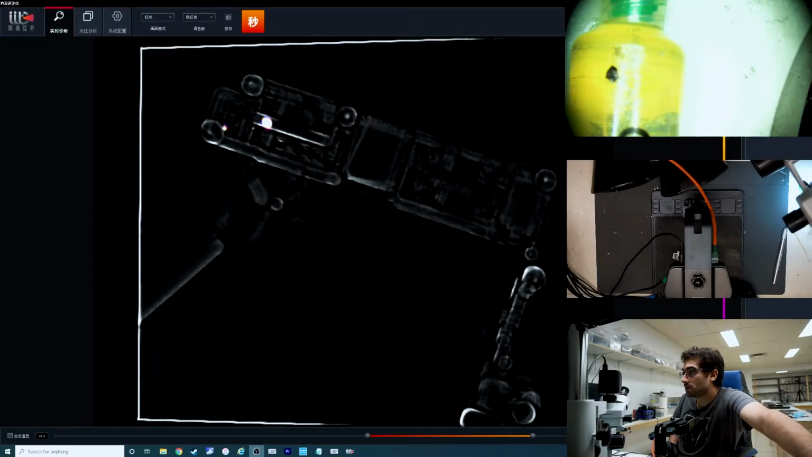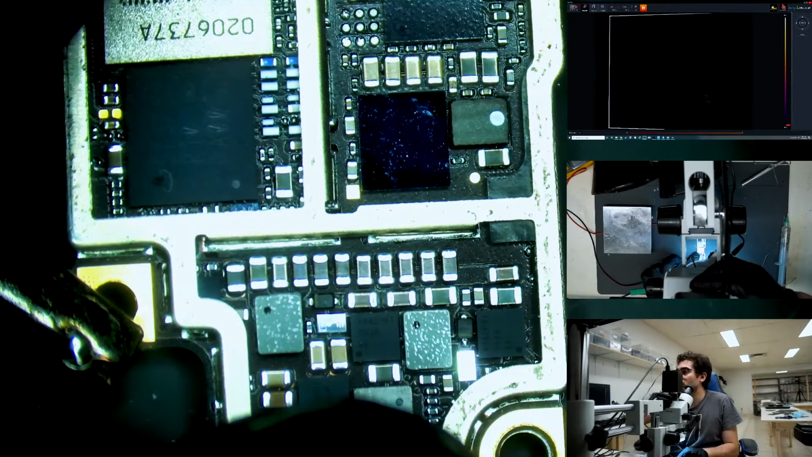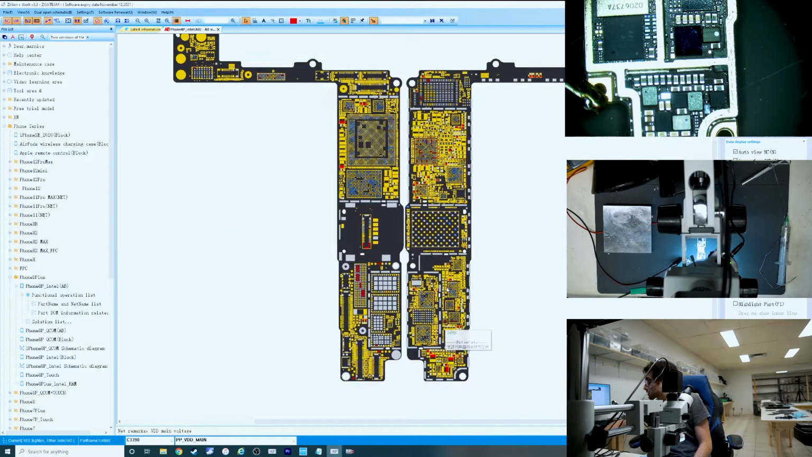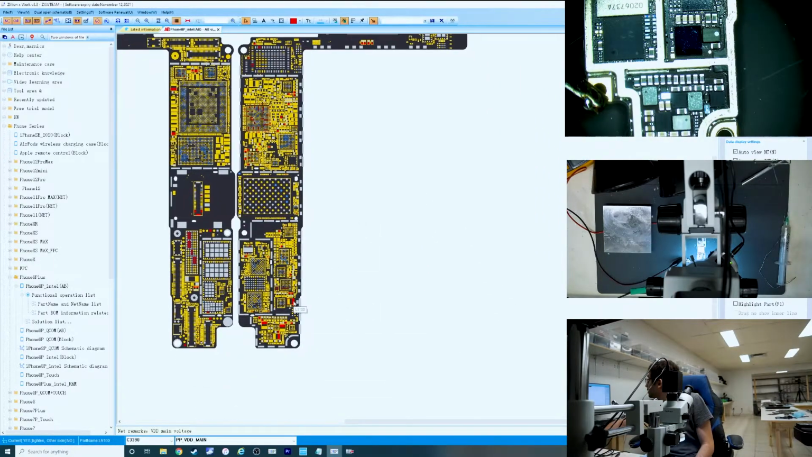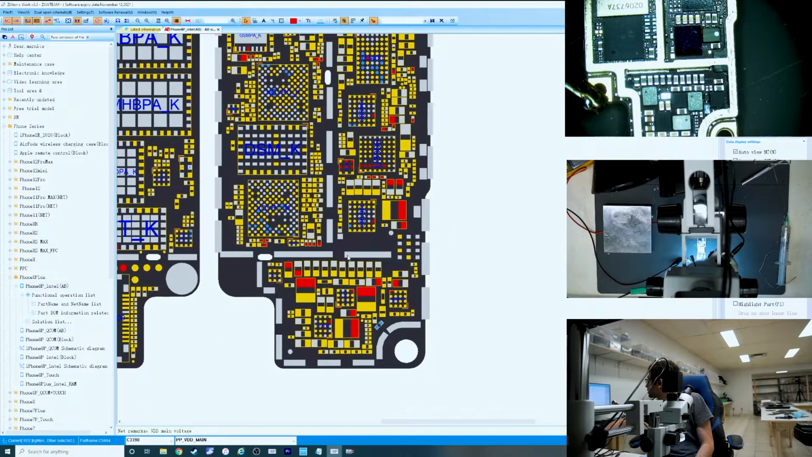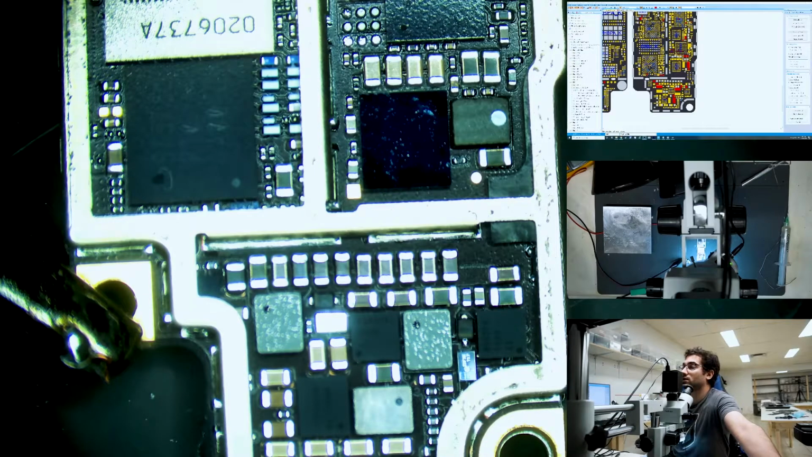So we can see right there it's lighting up. Somewhere in this region here. Let's check ZXW, see where VCC main exists in that area of the board. Interesting. So any of these points. So I'm gonna try using freeze spray now and see if we can identify the exact component that's heating up.